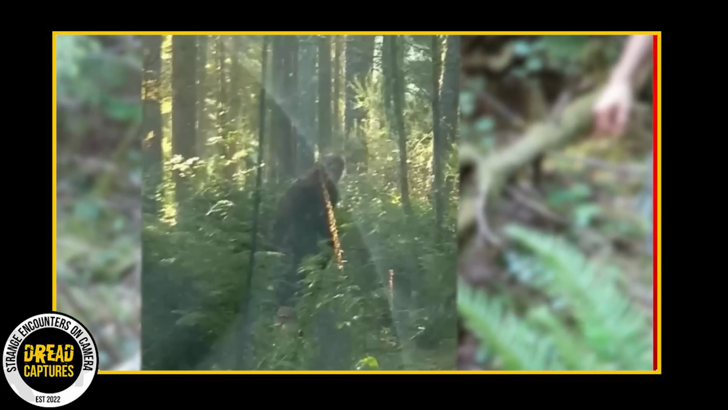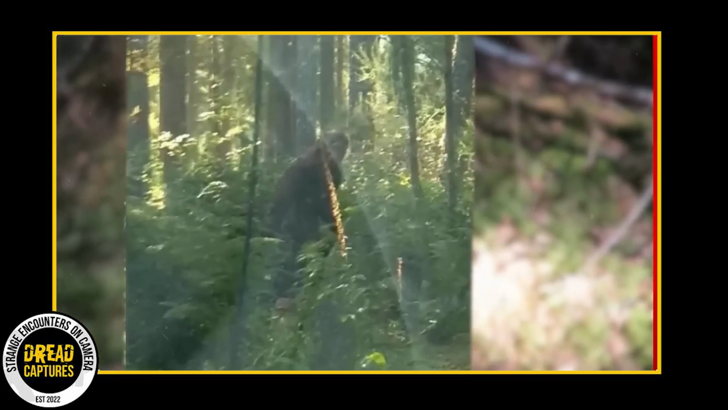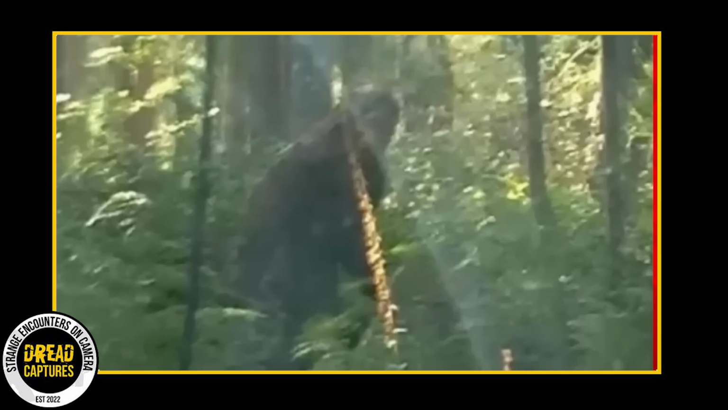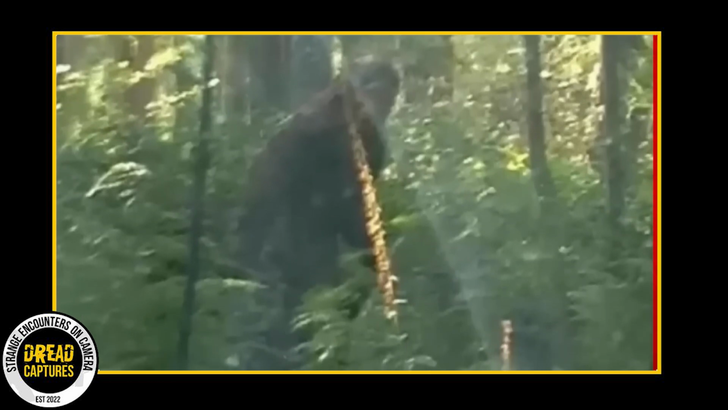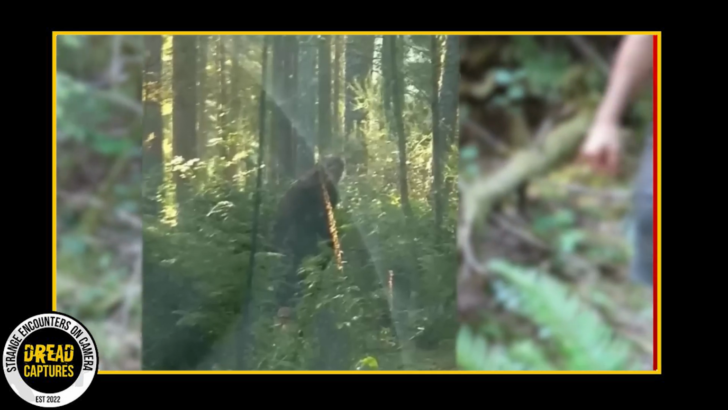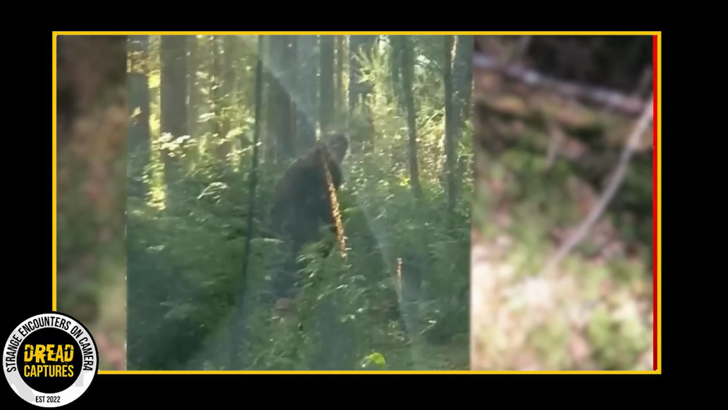Straight out of the Washington Peninsula, as recent as 2021 or 2022, what we're seeing in this footage is an ape-like figure making its way through the woods. And I don't need to tell you guys that it's walking a lot like a human. Now, I know we've covered a lot of Bigfoot videos today, but before you dismiss it, the person who caught this footage on camera adds more to the story. They've spotted this creature more than once. And get this, they claim they've heard it talk. They couldn't quite make out any words, but they're sure they heard something.